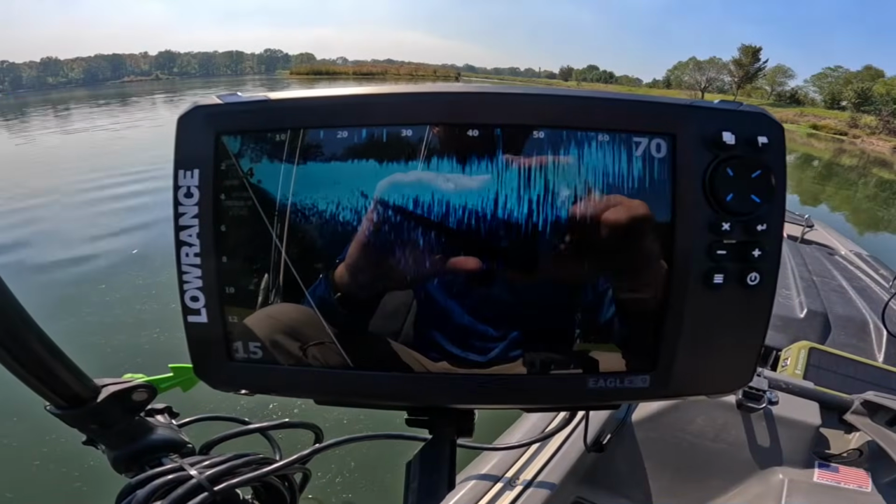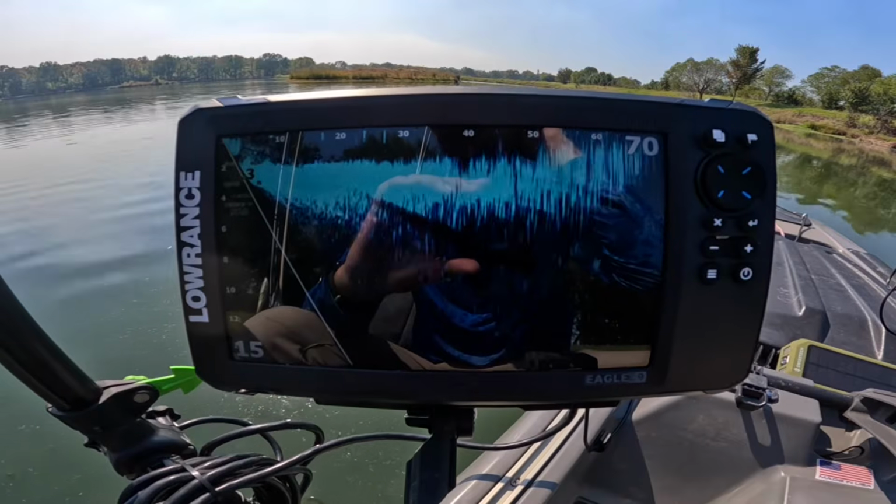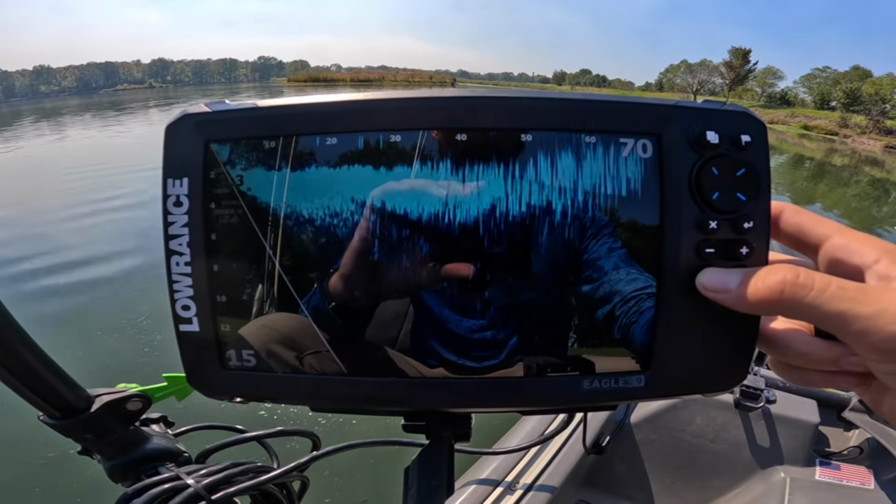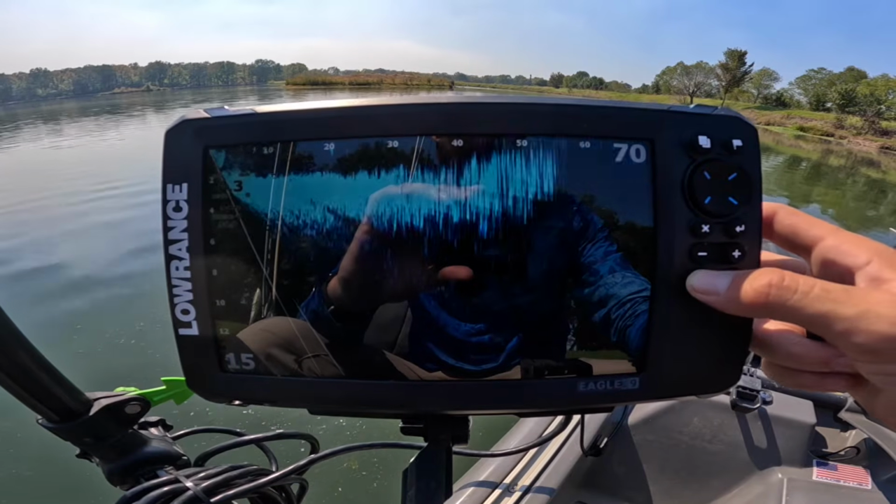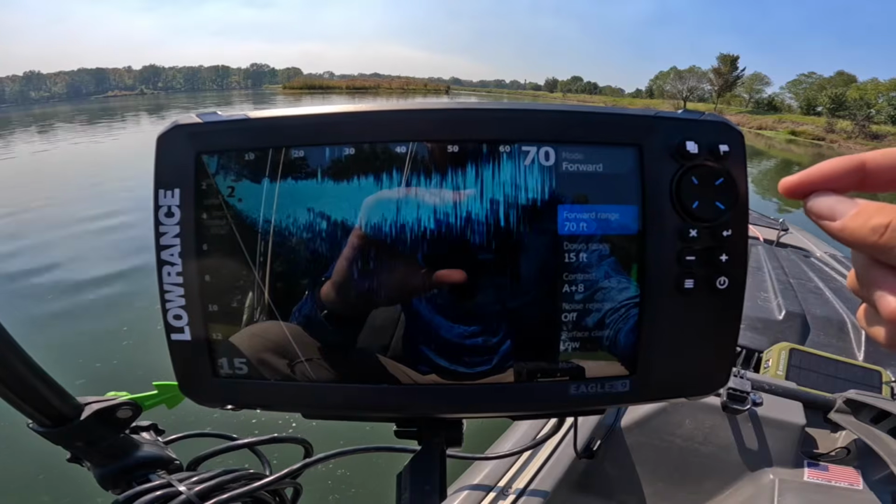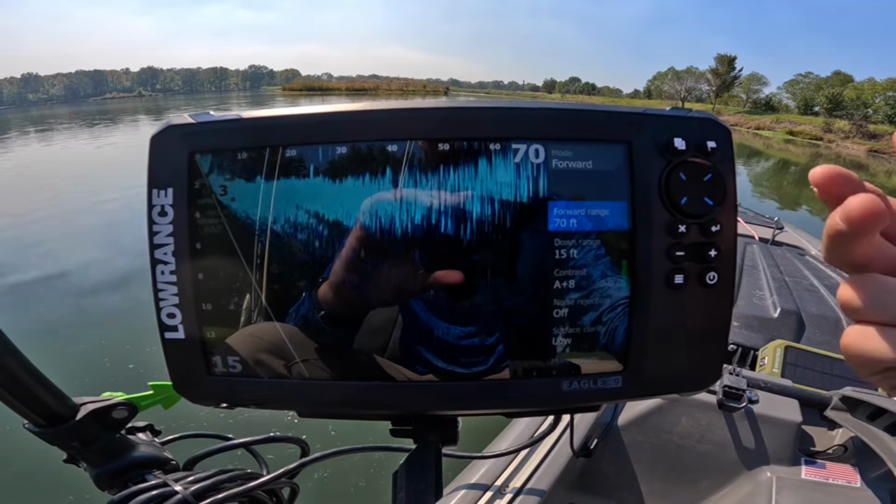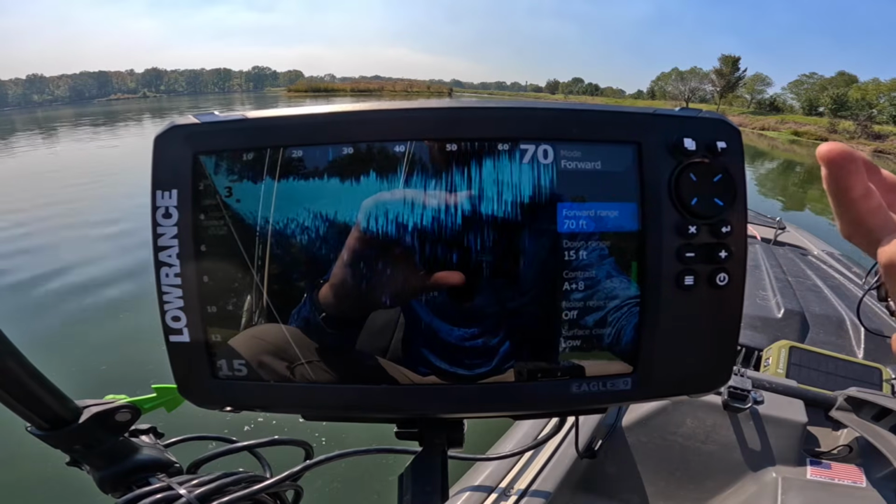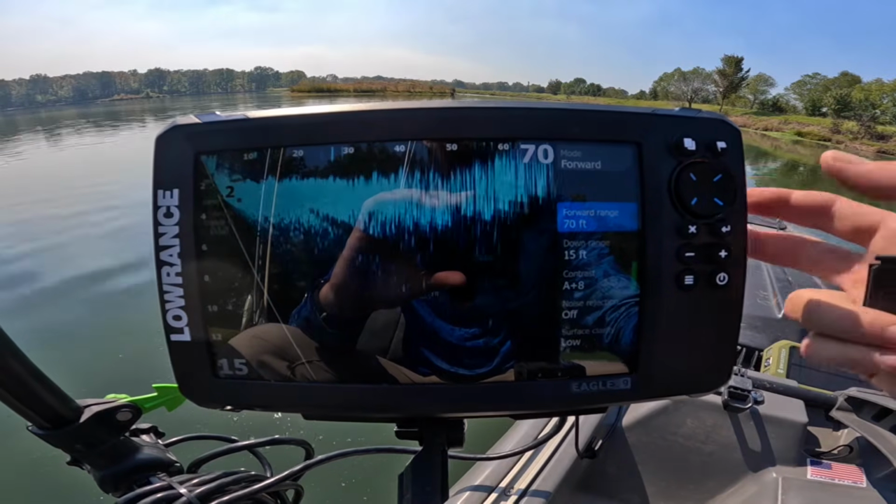Now that I got you out here on the water, I'm in super shallow water. It's showing 2 feet right here, but I'm going to go through my settings with you real quick, just to give you an idea of what you need to be rocking in these shallower water conditions. So your forward range can be anywhere from 70 down as short as you'd like. I don't really go past 70. This unit's really not made to go past 70 and be super effective.